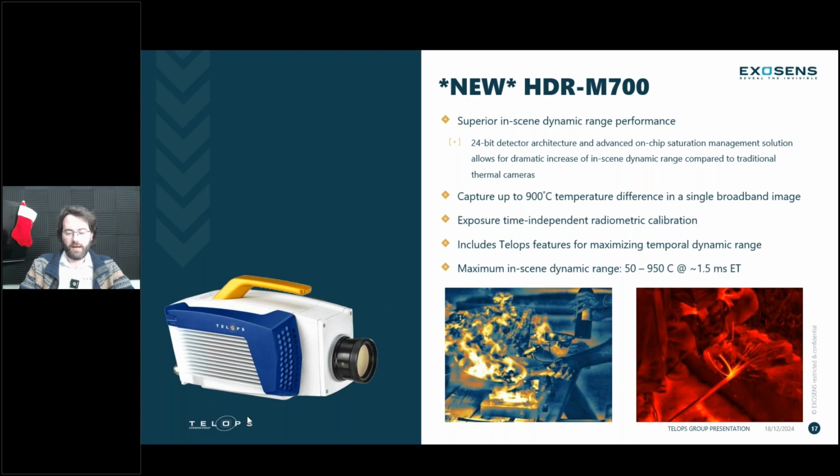Now, I want to go over some data that was acquired with our new systems. If you looked at our webinar or our website, you'll know that we've had the HDR M700 camera, which is, I would say, somewhat of a revolution in the technology for infrared detectors.